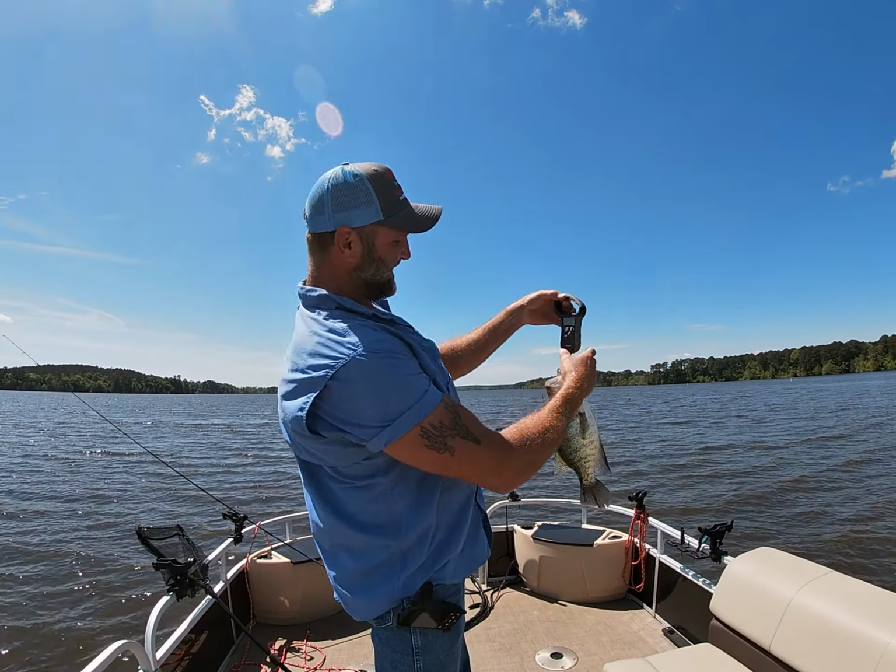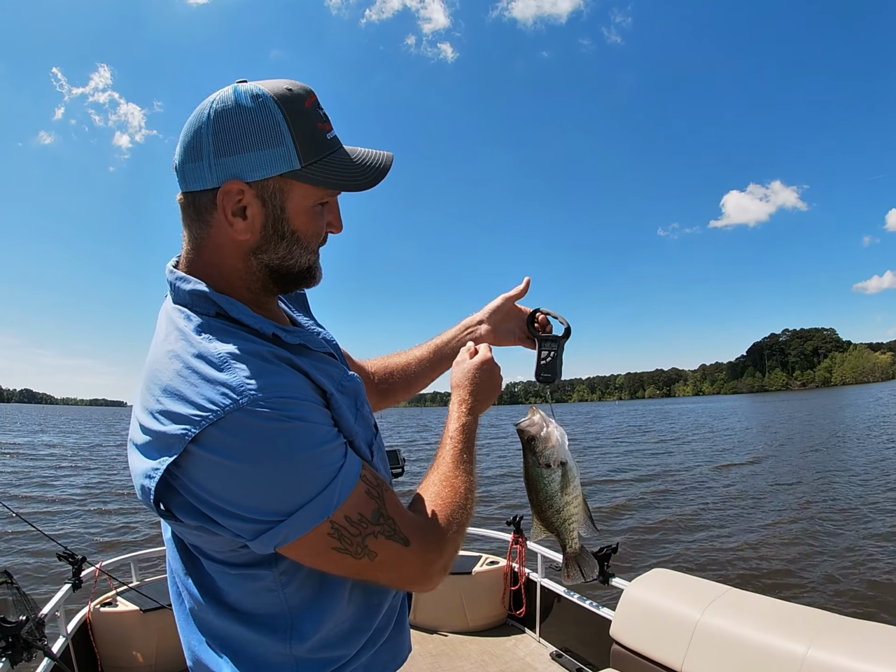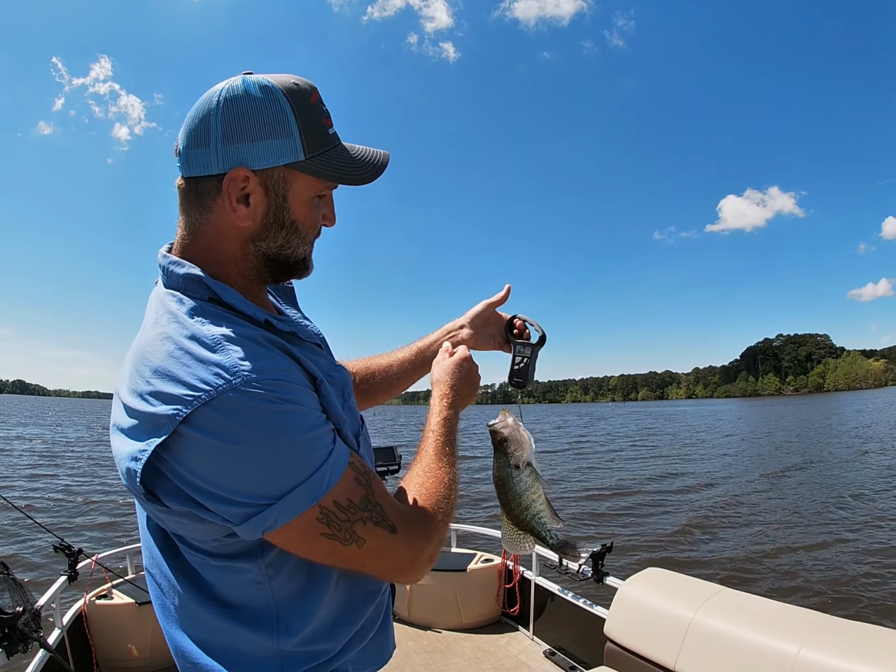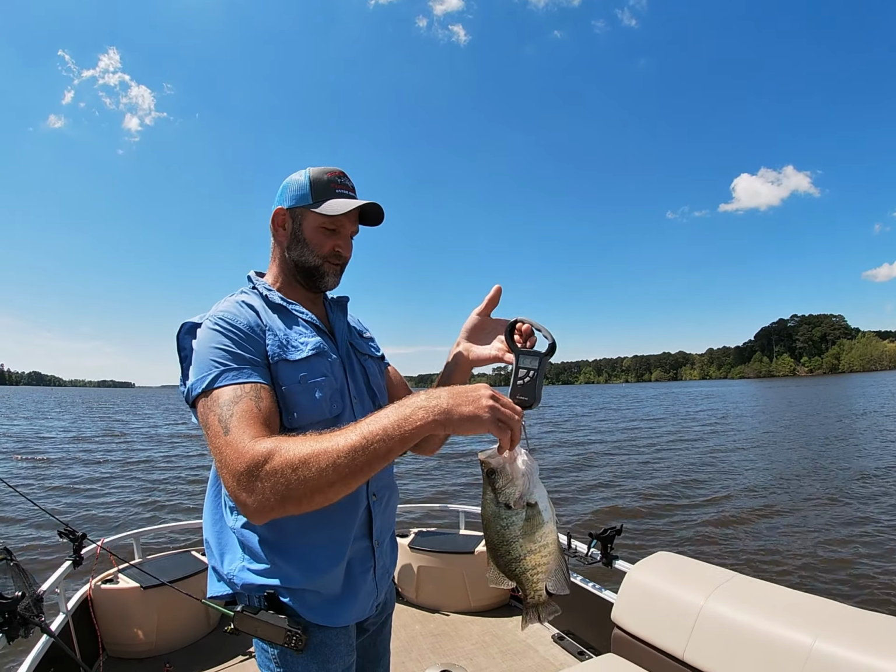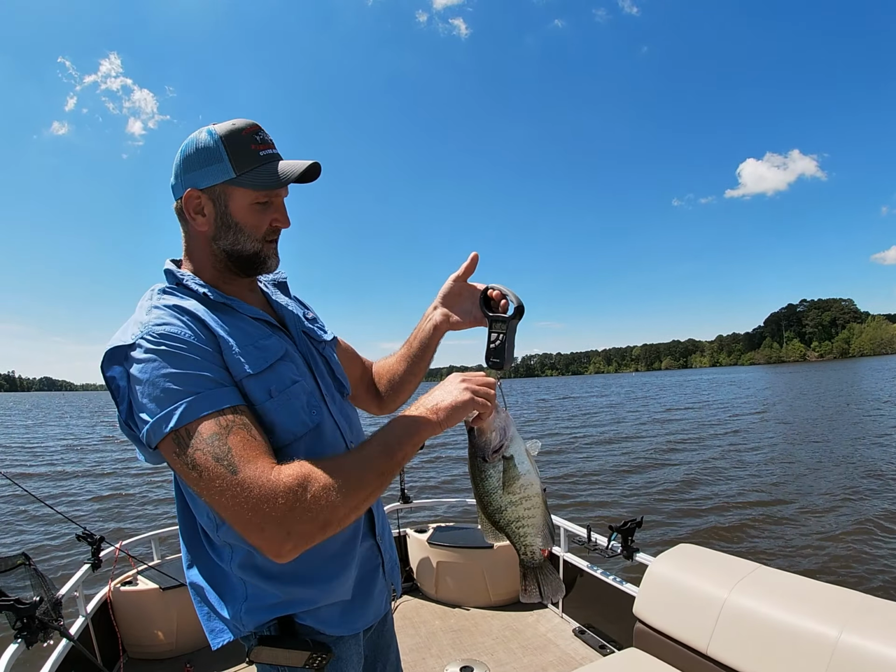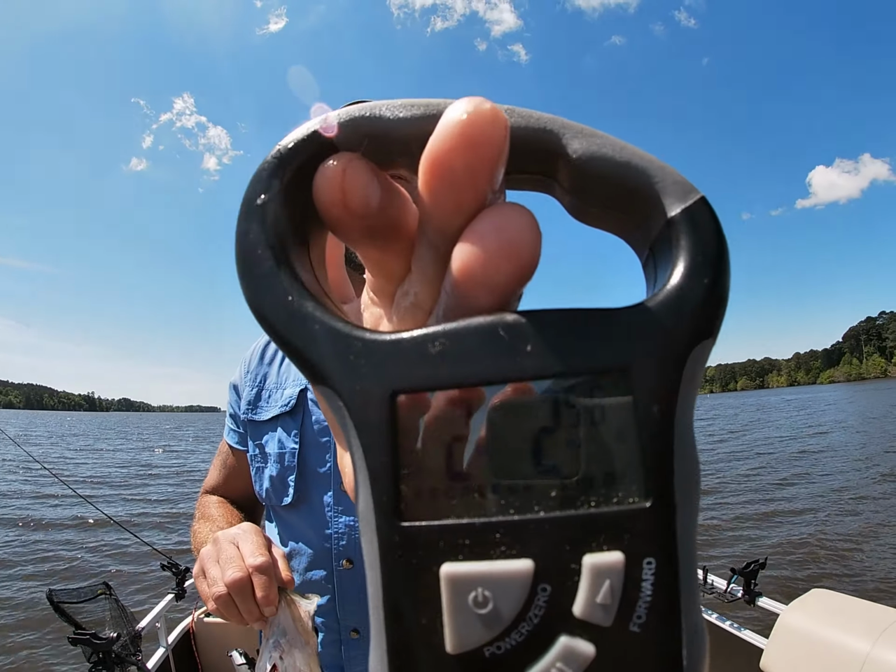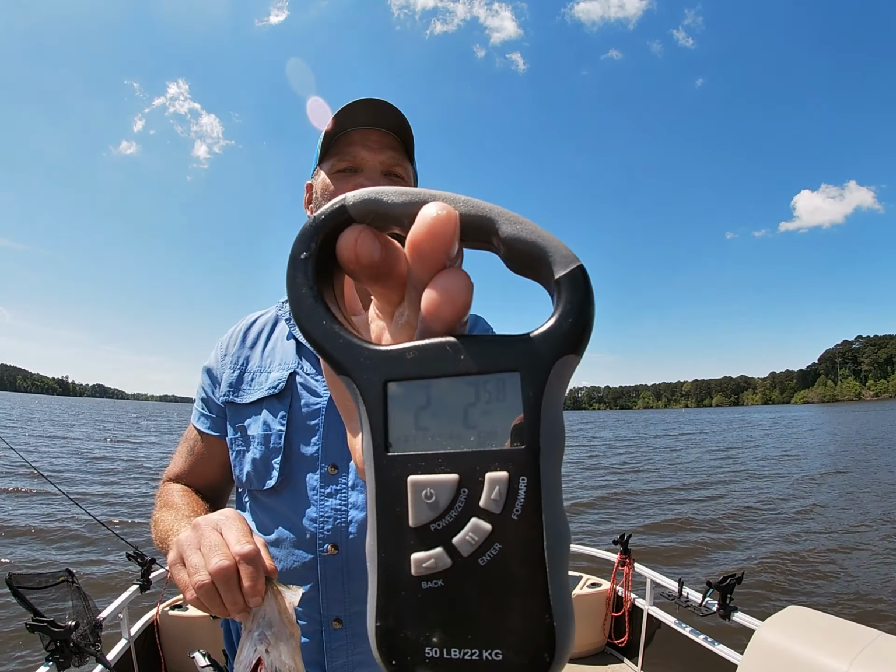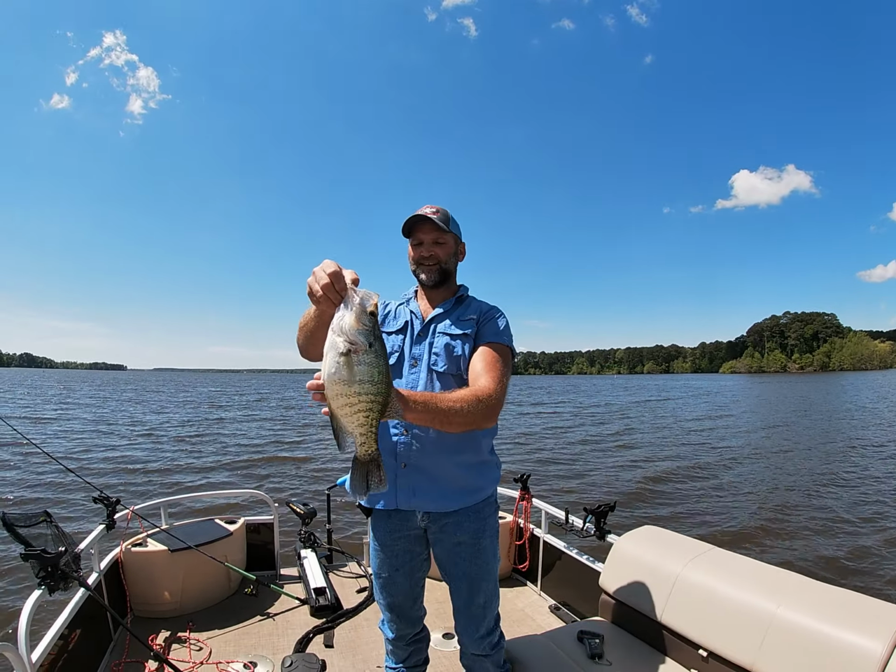Okay. Yeah, that's a big white I just caught. She's 2.2 and 5/8 ounce. Like I say, just days ago she had eggs coming out of her. Anyway, can you see that? 2.2. Yeah. Okay, 2.2. Big old pretty white.